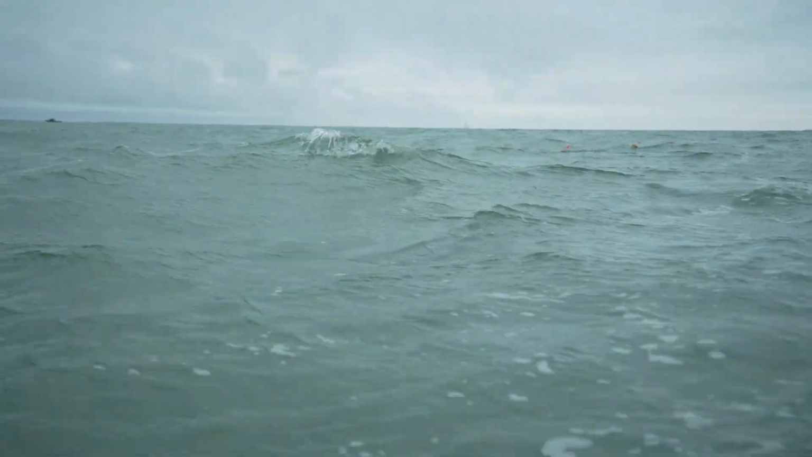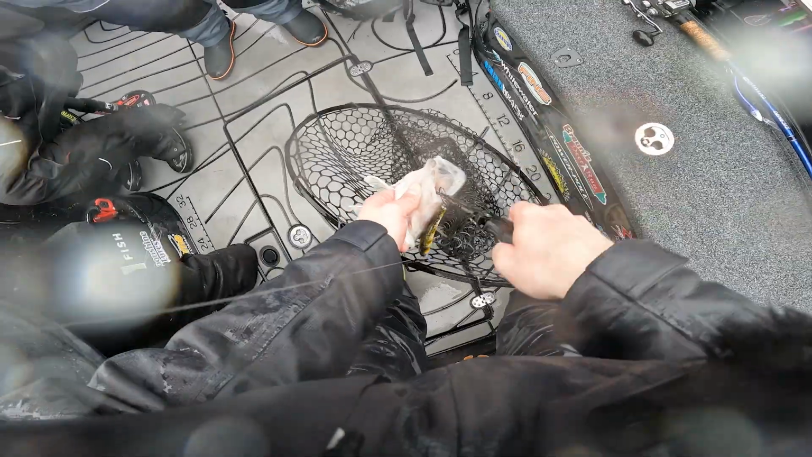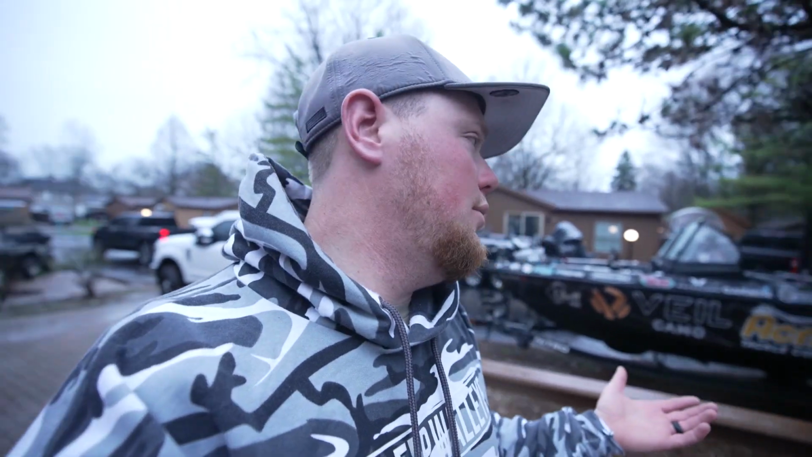Well, it got pretty gnarly there at the end. We did end up getting our limit. We got 24 fish in the boat. We actually were able to fit them in the live well of the ZV20. But yeah, it got pretty gnarly. It's still actually raining right now. We were getting pretty soaked, pretty wet.